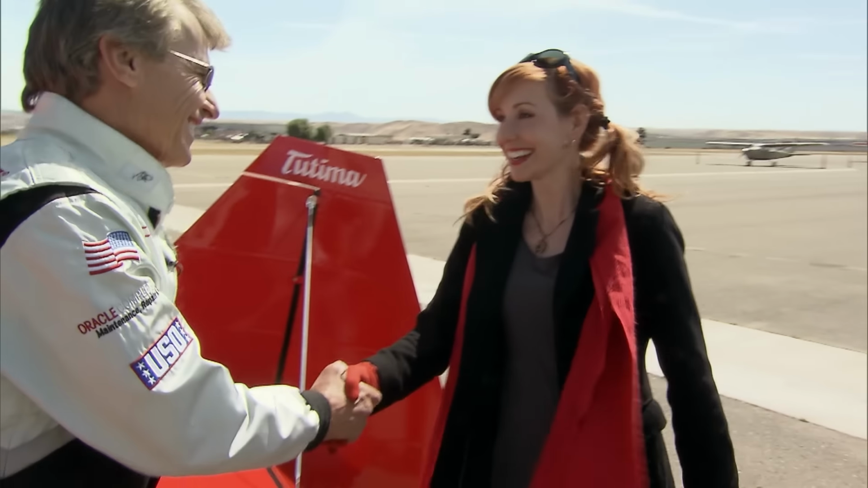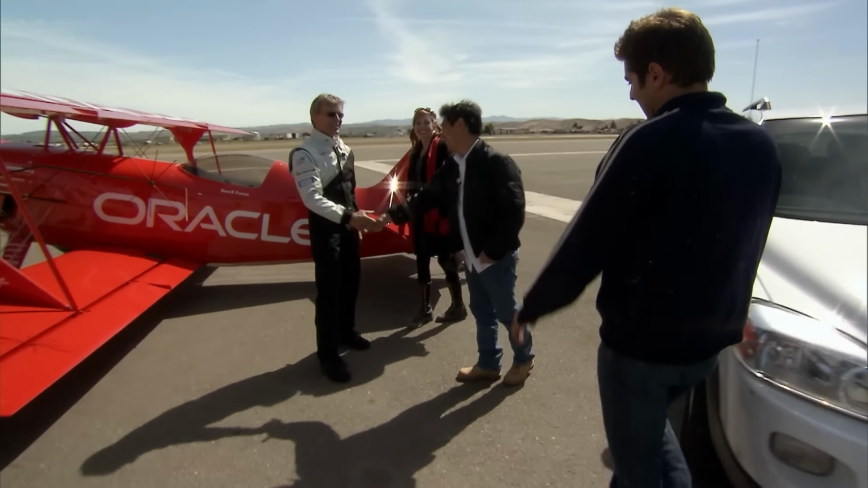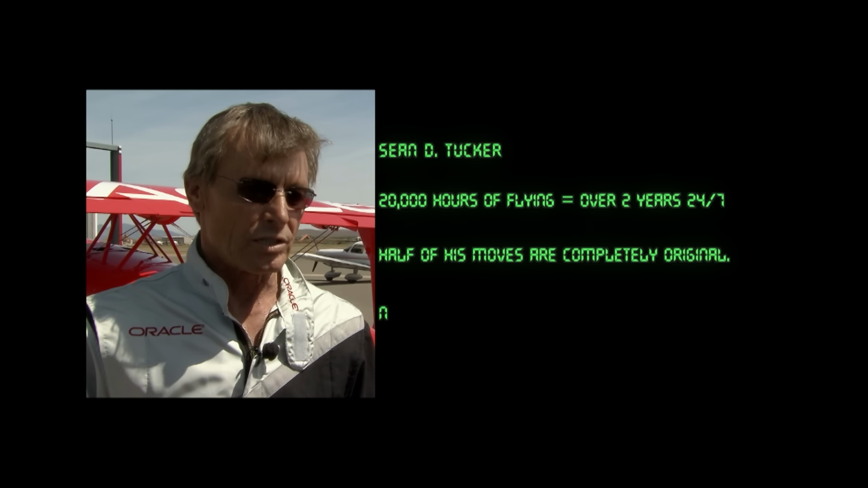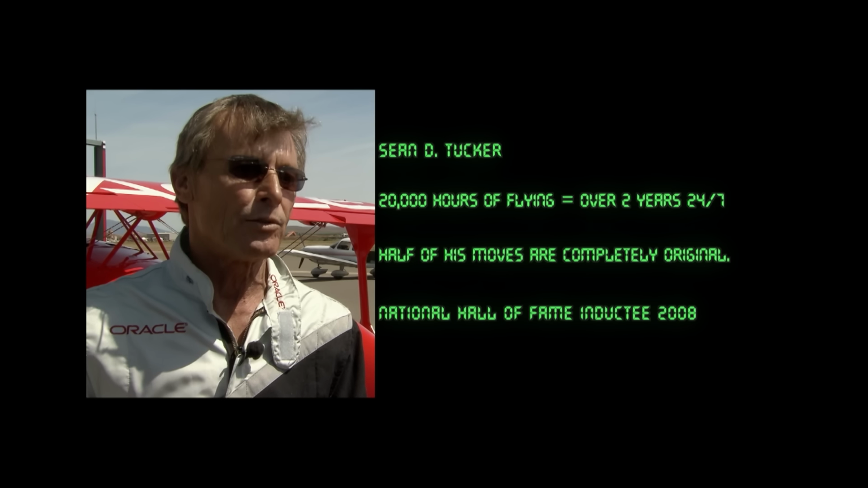And the man about to set Tori's heart racing with a not very encouraging safety briefing is world-class stunt pilot Sean D. Tucker. You got to go into this knowing it's dangerous. You got to go into this knowing there's not very many margins. We got some outs here and there, but you know, you're entering the dark side when you're going to go flying with me in the low-level environment. Should I have worn man diapers?